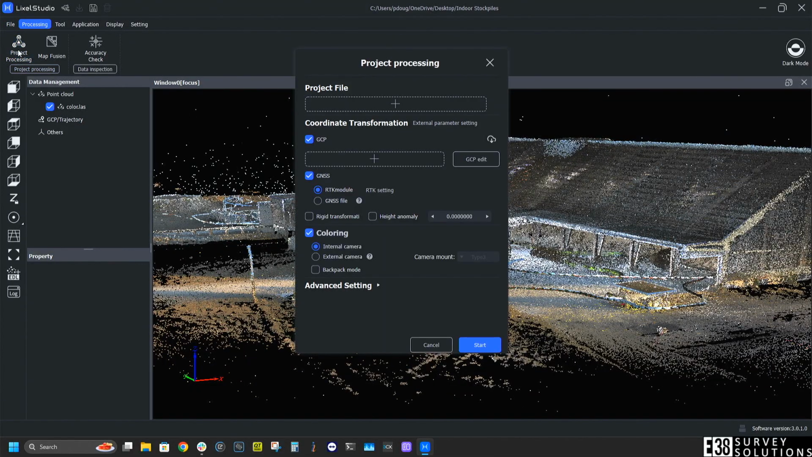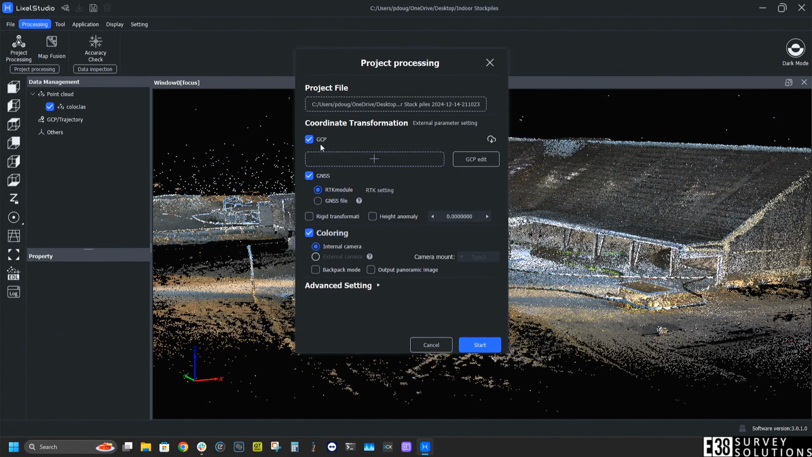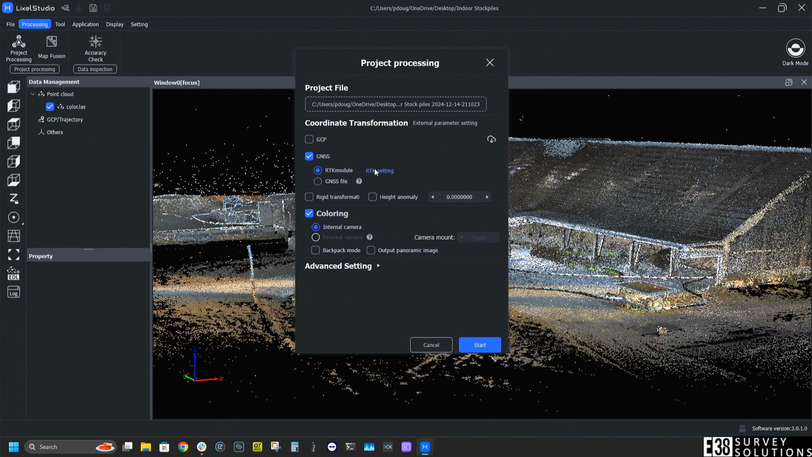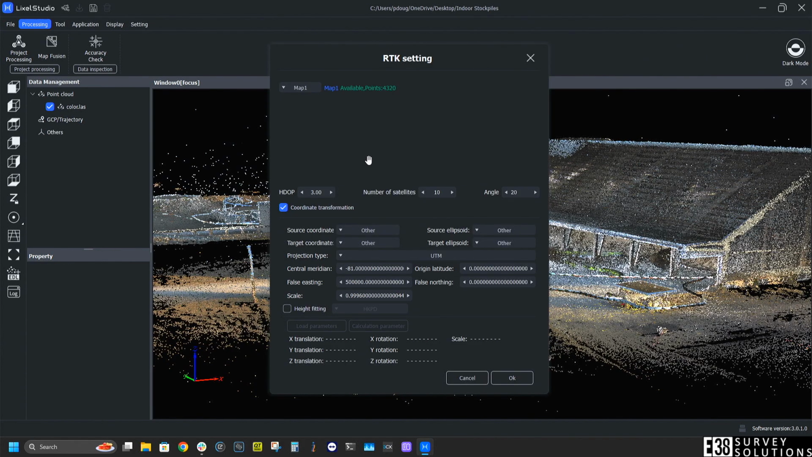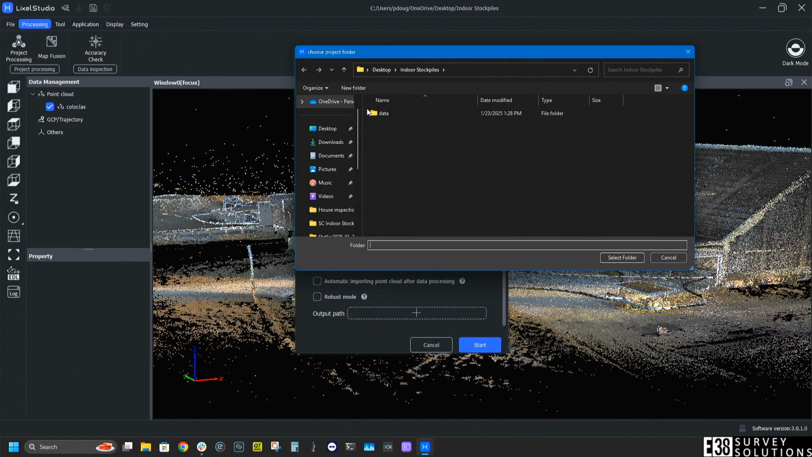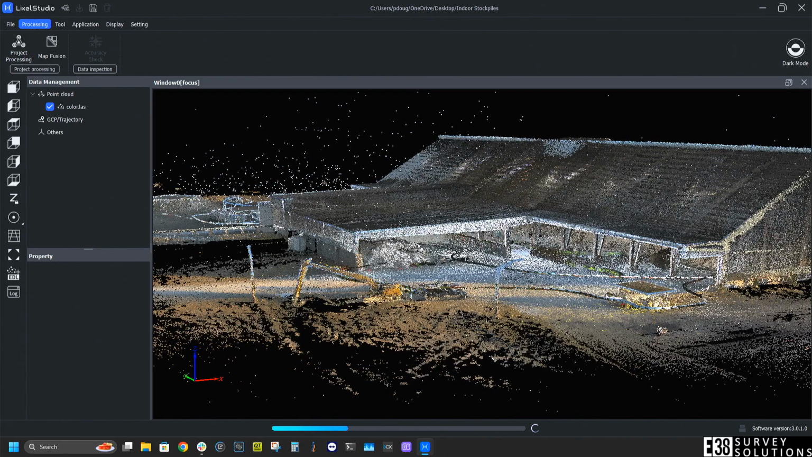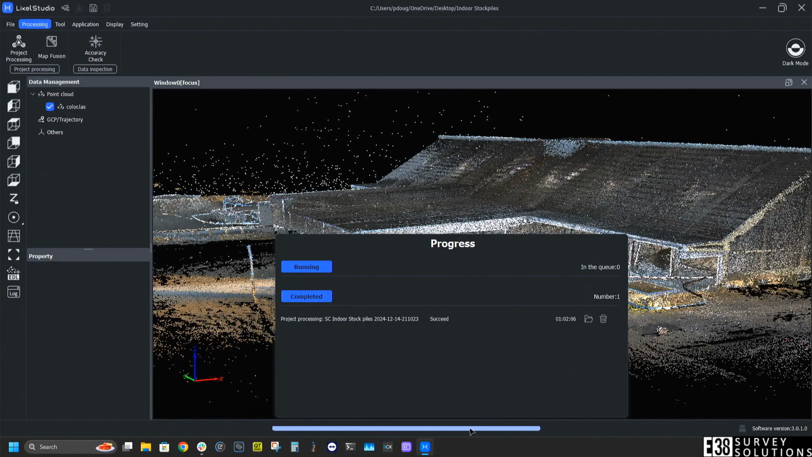Project processing will do a lot of the heavy lifting here. We'll confirm the file path for the project folder. We then have several options to improve or fine-tune our processed point cloud. And finally, we'll designate the file path for the processed point cloud. Once the status bar turns solid, it means our processing is finished. Now let's import those results.